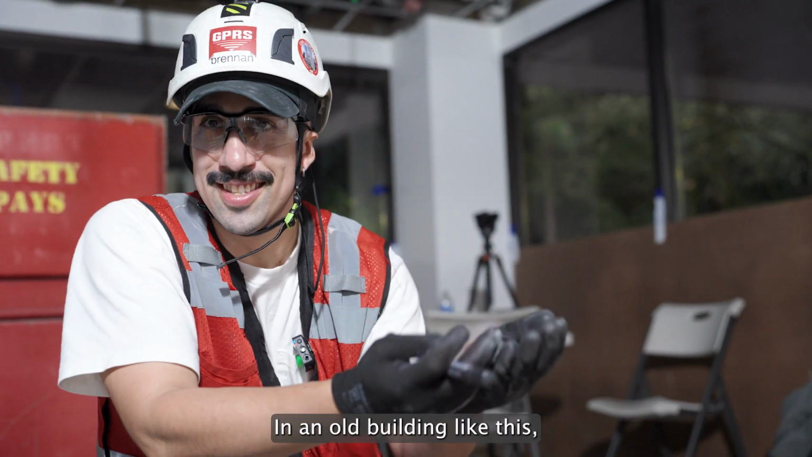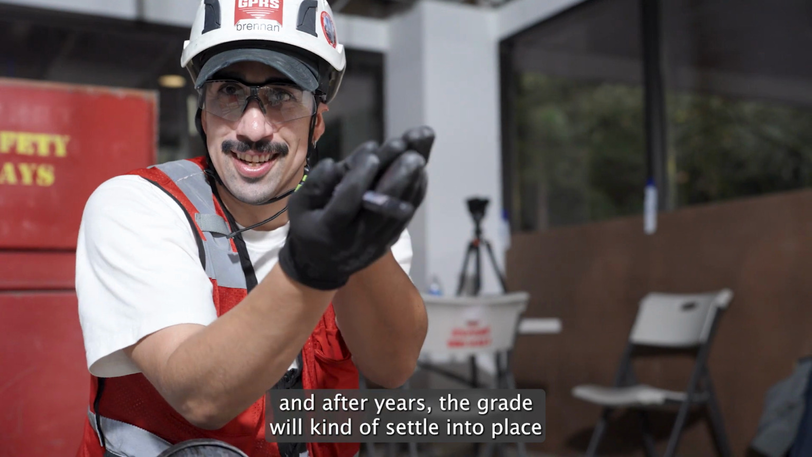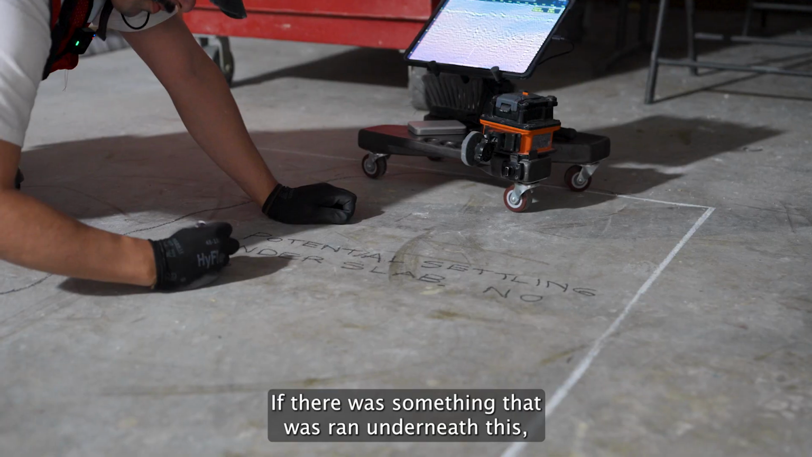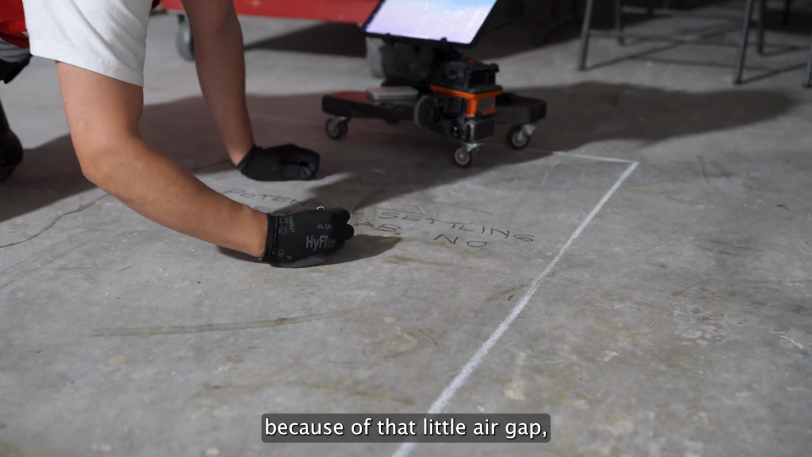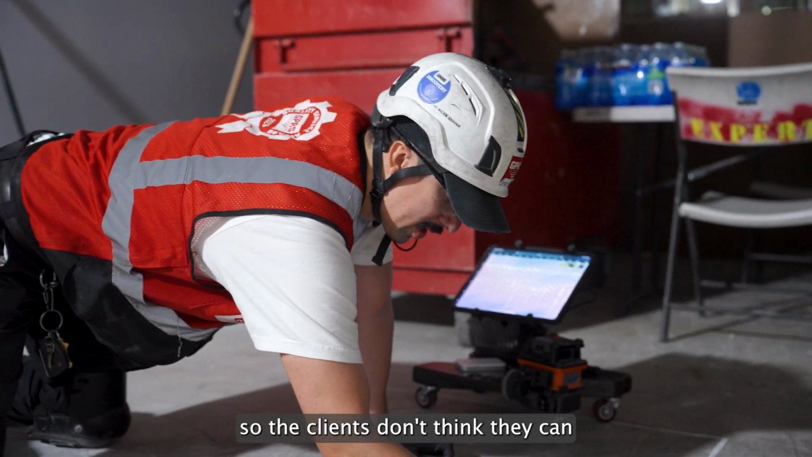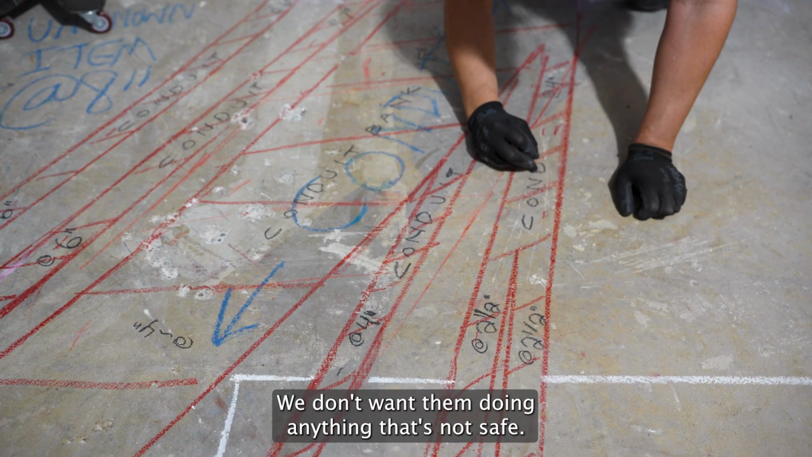In an old building like this, the slab's built to sit on top of the grade. After years, the grade will kind of settle into place and leave a little bit of a gap between the bottom of the slab. If there was something that was run underneath this, I wouldn't be able to see it because of that little air gap, that little void underneath the concrete. It's good to call that out so the clients don't think they can just cut through that and feel safe. Our visibility is limited there. We don't want them doing anything that's not safe.